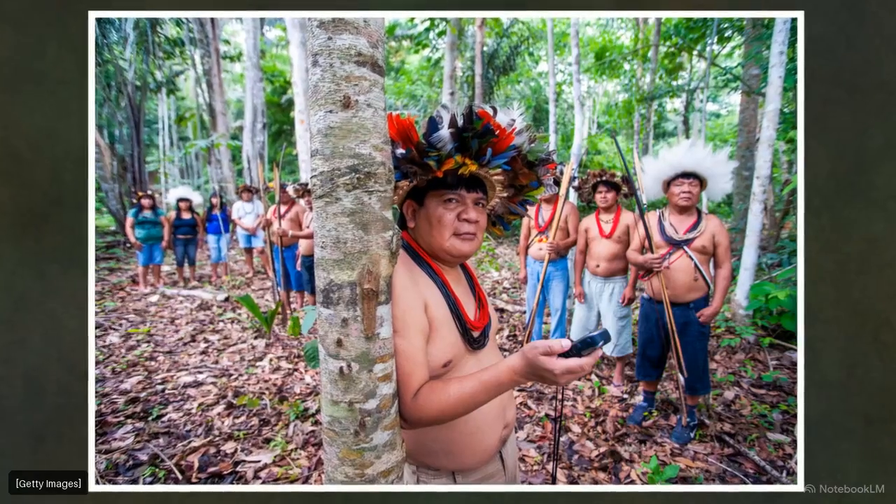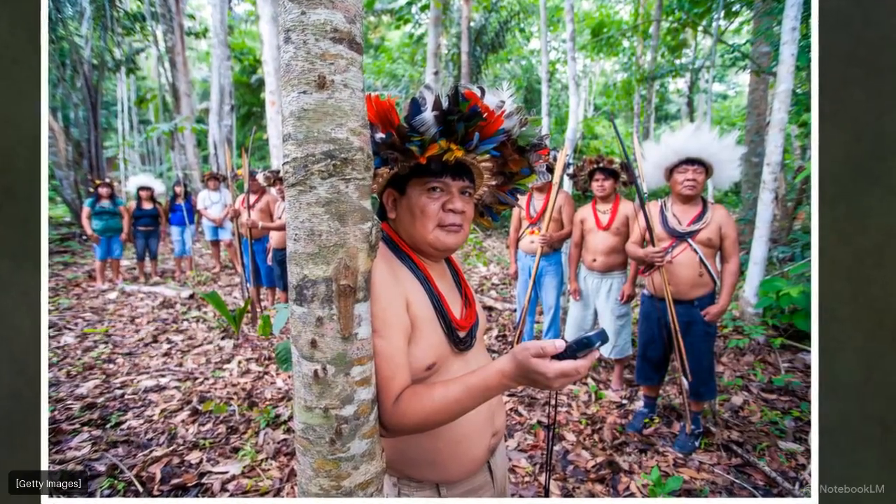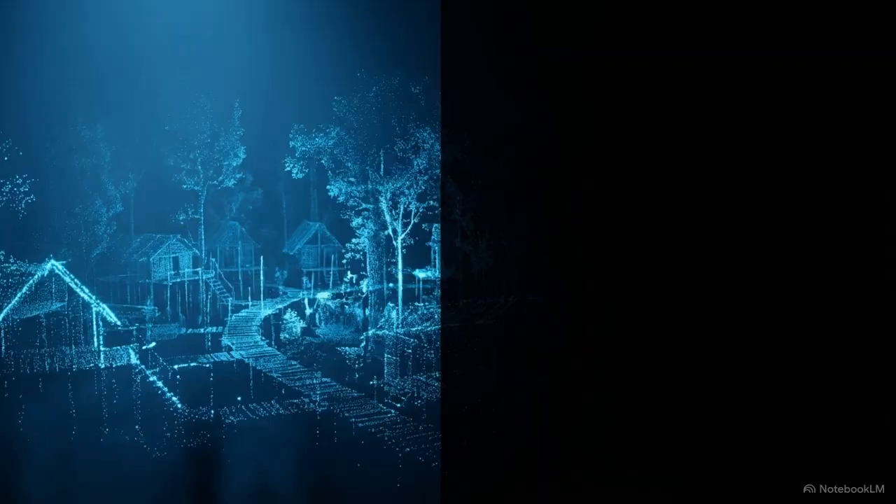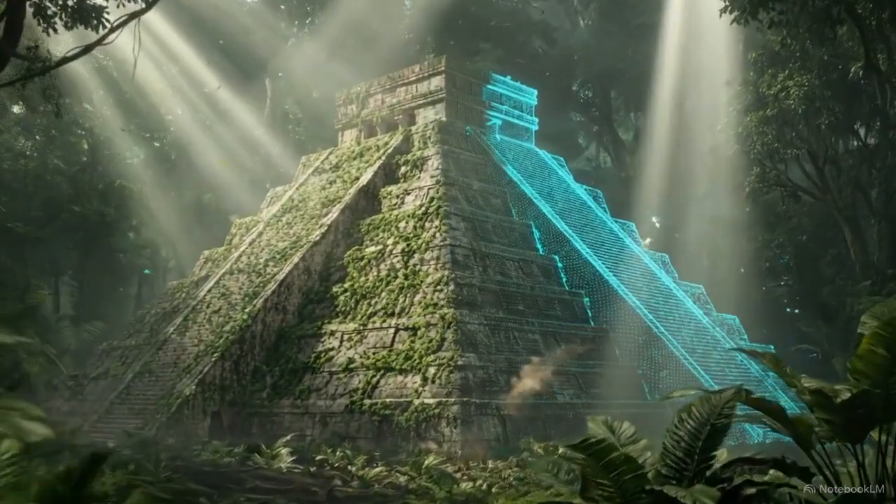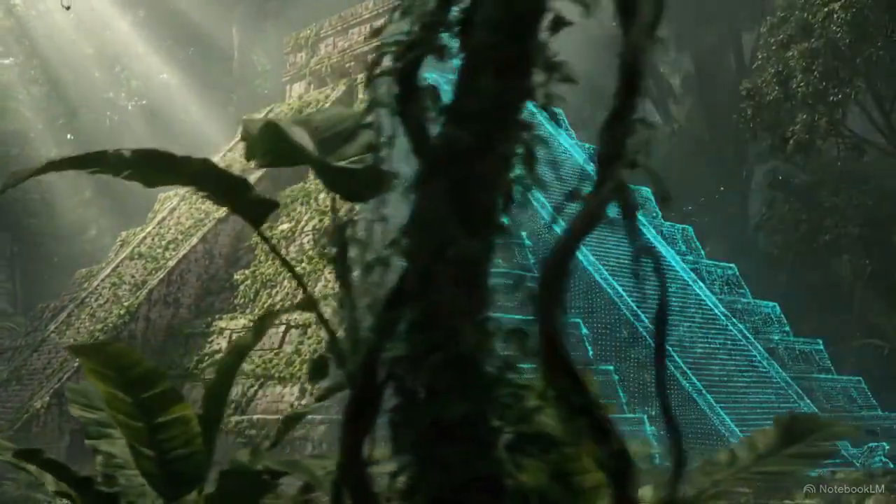To the indigenous descendants who have lived in and actively protected these exact environments for generations, these cities were never actually lost. Advancing our understanding of the past means pairing this high-resolution LiDAR data with the living historical knowledge of the communities that still call these forests home. As this technology scans the globe and strips away the canopy, the ultimate question is whose history we will rewrite next.